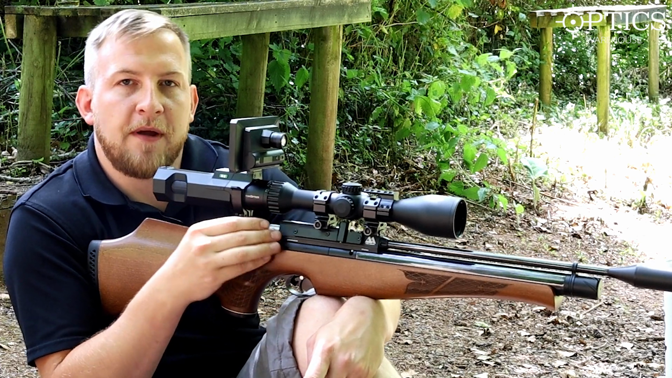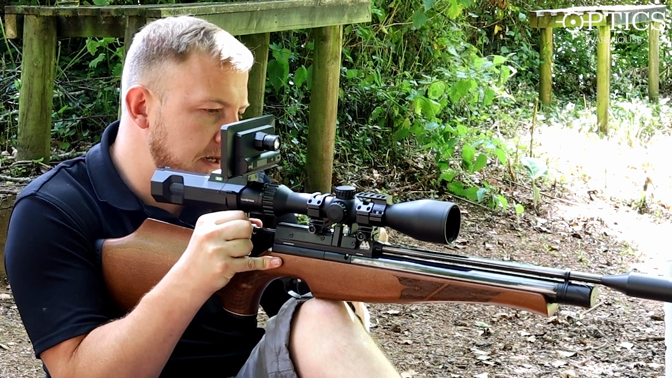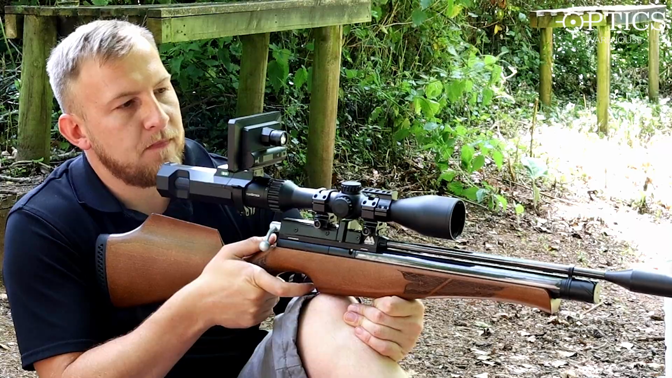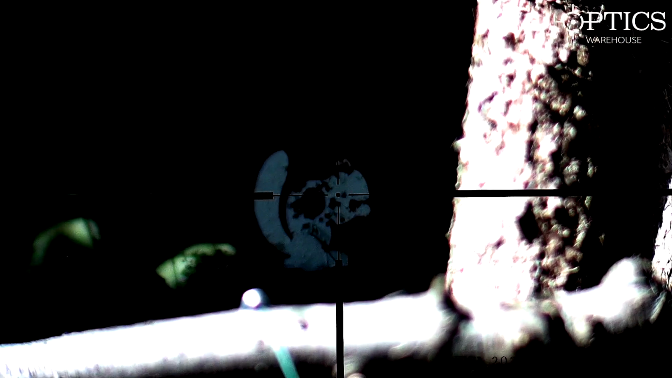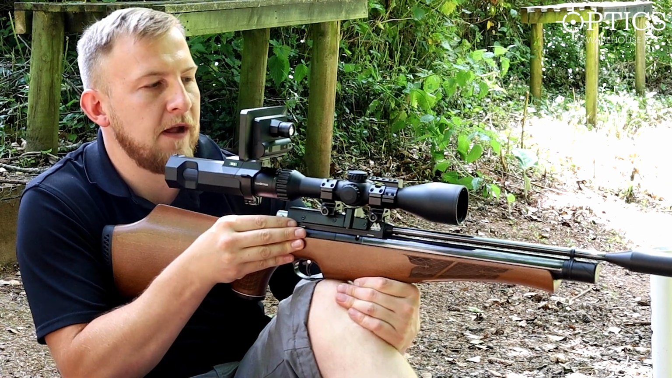So we're going to just do a little bit of a video through this. Obviously I've got this recording. I'm going to put the magazine in here. We've had a quick zero session just to get it set up, and we're just going to do a couple of examples just to show you what this is like to look through as well. So coming up on this target, it's just on zero in distance. So for that at the moment, I've just done it at 24 yards, and that should now, yep, so just to the left of that there.